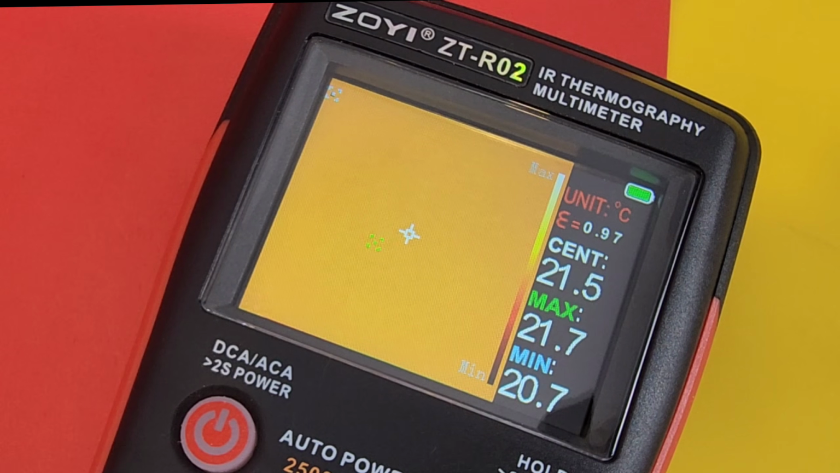ZOYI boasts that gorgeous 2.4-inch color TFT screen, easy to read on the job, inside and out. Multiple palette options like rainbow, iron red, white, hot fusion, basically letting you adjust how heat contrast will show up. Speaking of showing up, the temperature range goes from about -20 Celsius all the way up to 550 degrees Celsius. So useful for everything from HVAC to electrical panels, just about everything in between.